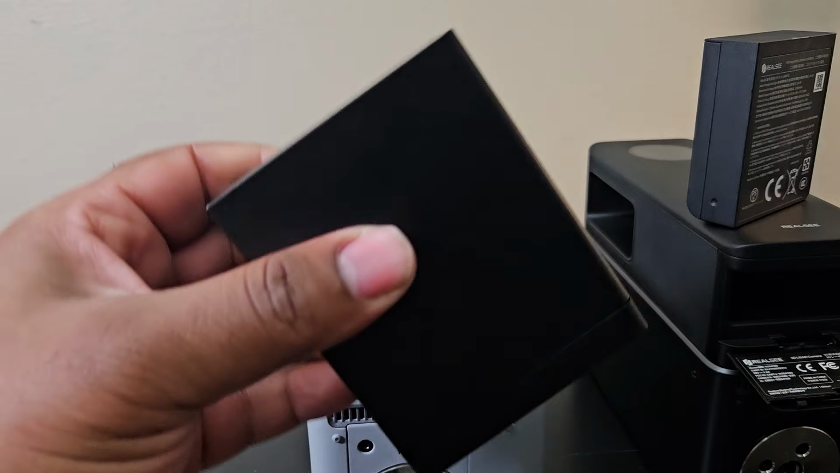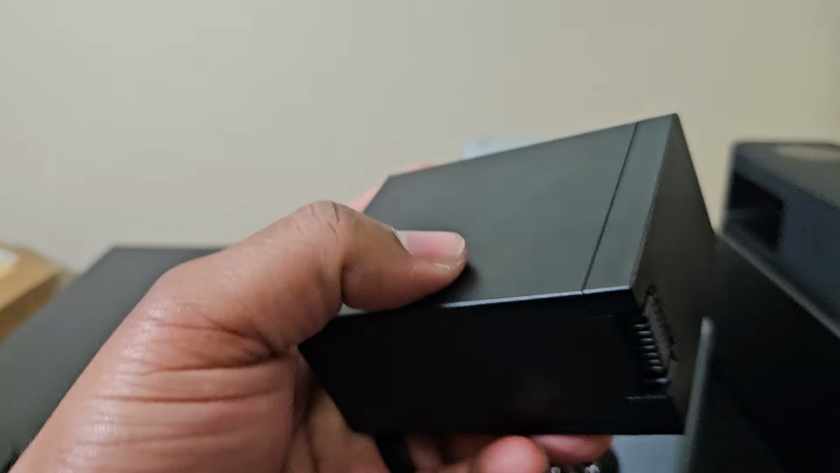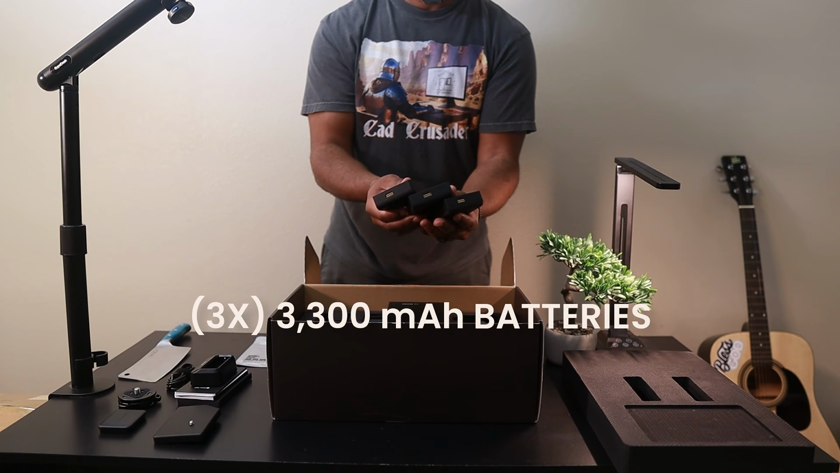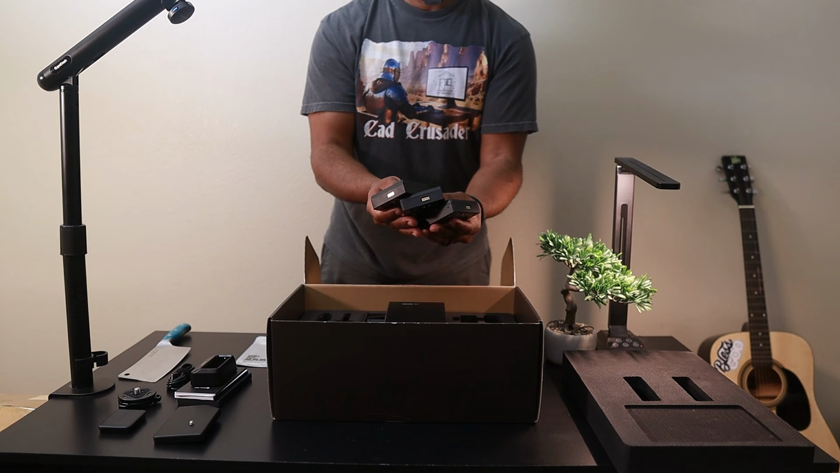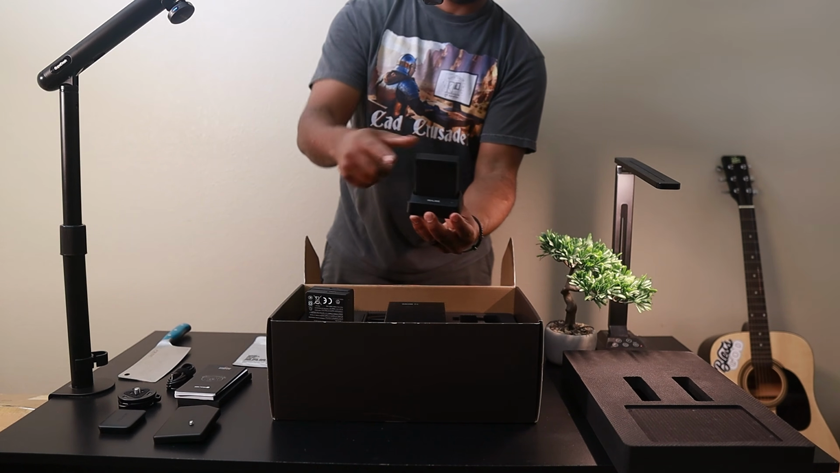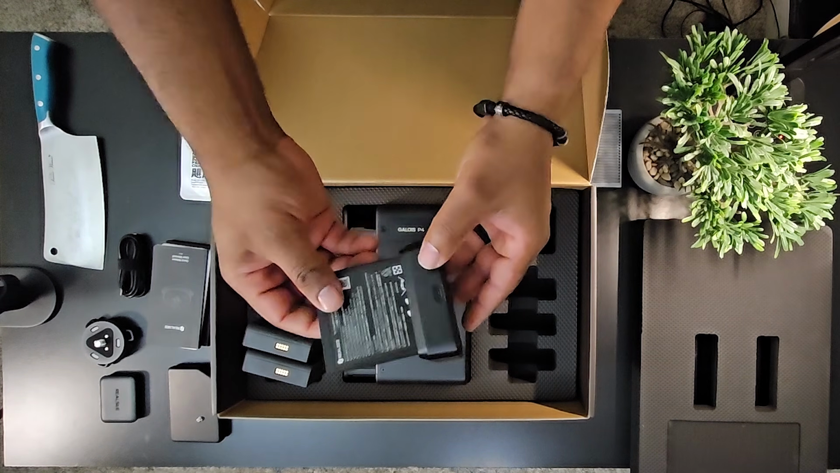Now, battery setup is actually quite different from the predecessor. The M2 has one large 6400 milliamp hour battery that lasts up to 8 hours, but when it dies, you gotta stop. The P4, on the other hand, ships with 3 smaller 3300 milliamp hour batteries and a dedicated external charger. And of course, each one of those batteries will last about 3 hours.